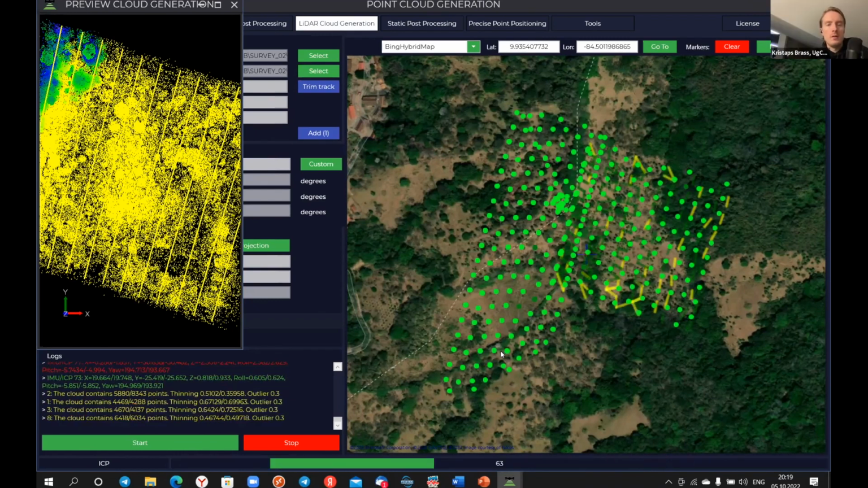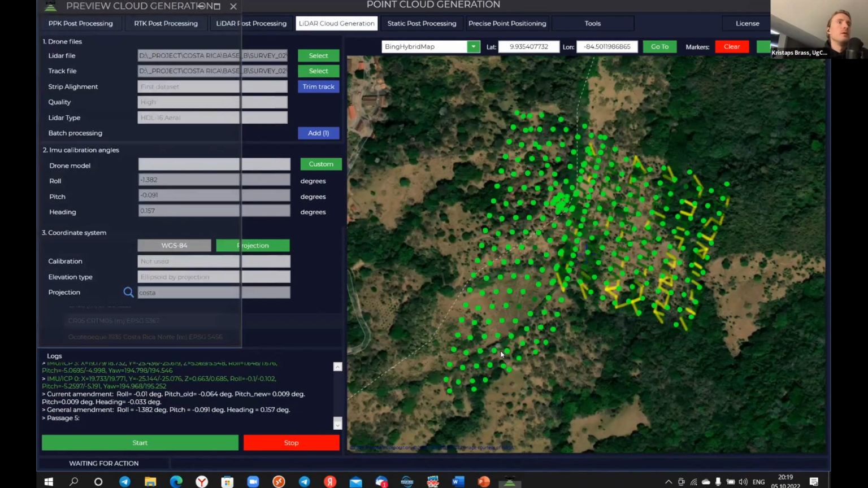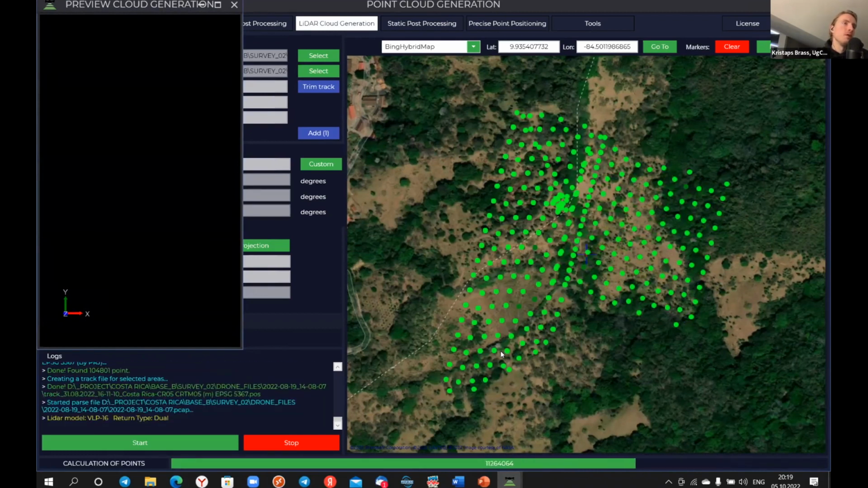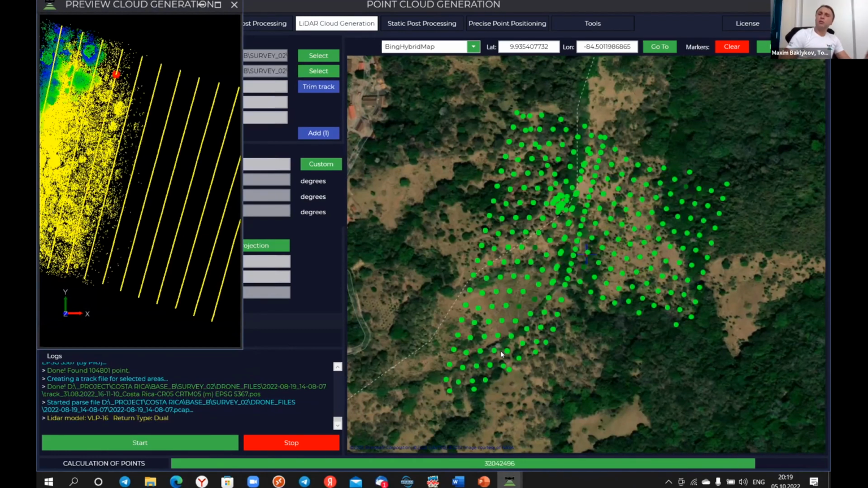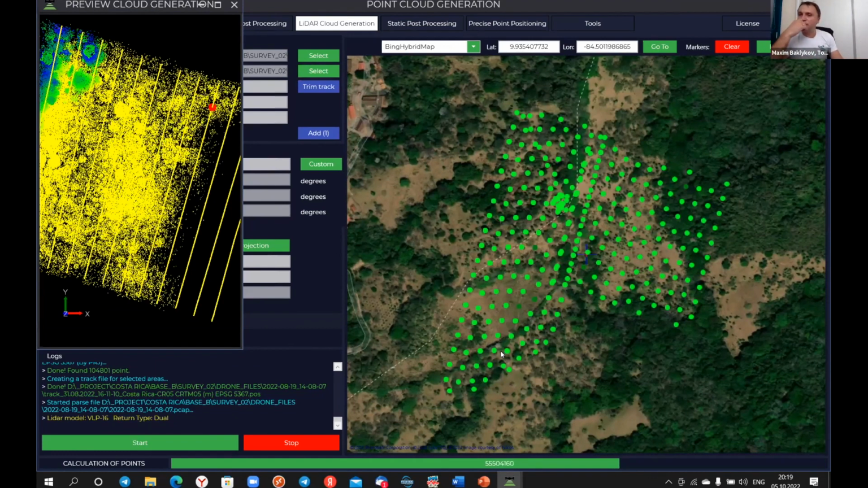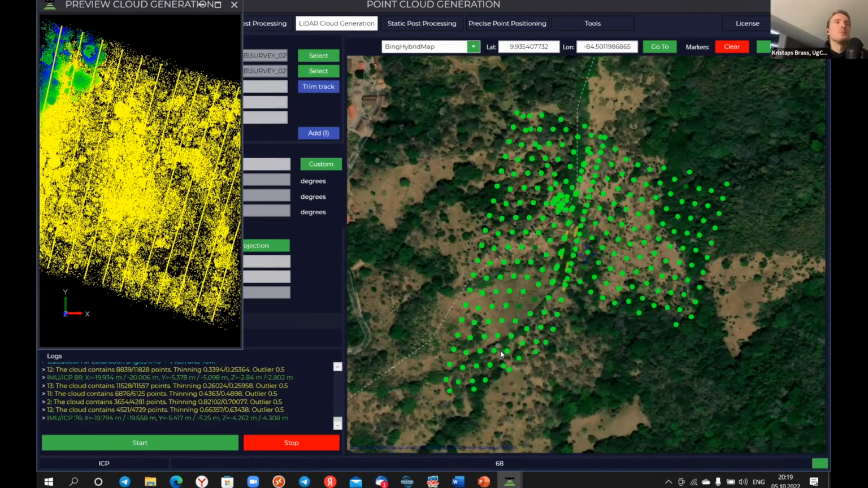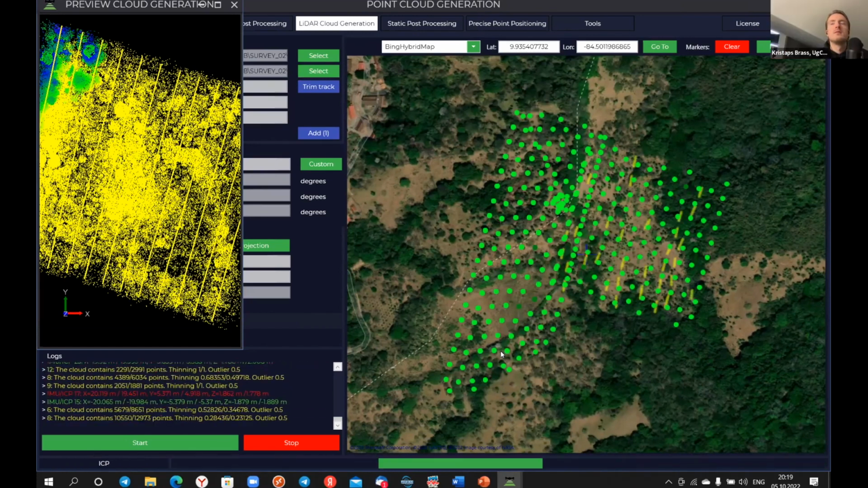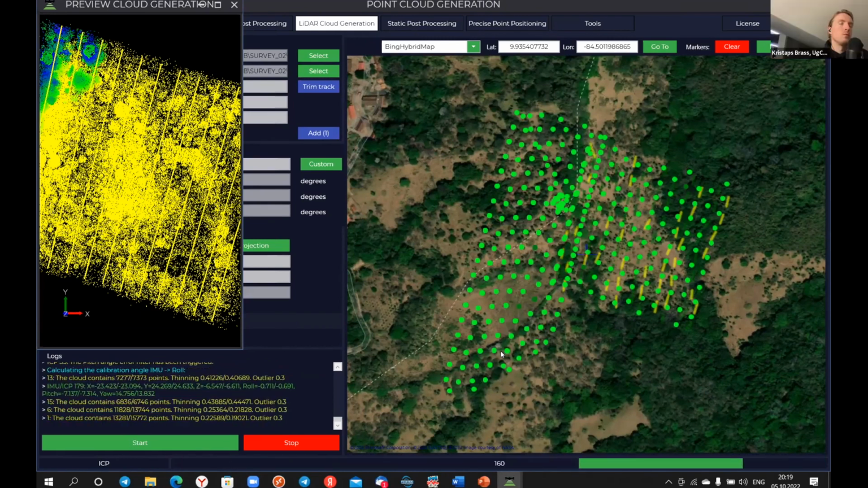And maybe while this software is running, another question we had that was already posted a while ago: what is the point spacing both along and across track? Are you talking about density of the points, or distance between flight passes? I'm assuming this is point density. Point density. Usually we have from 300 to 600 points per square meter. All right. Well, I hope this answered the question.